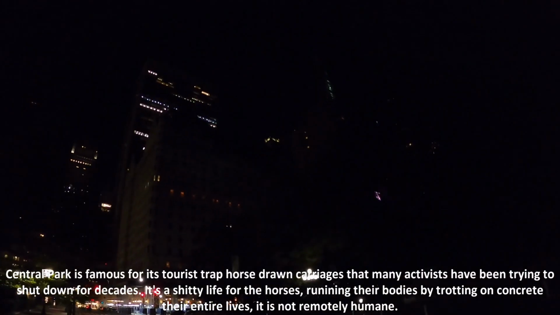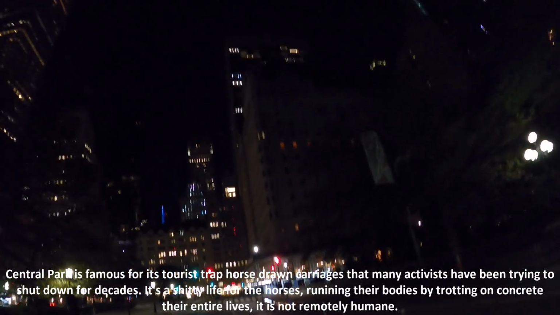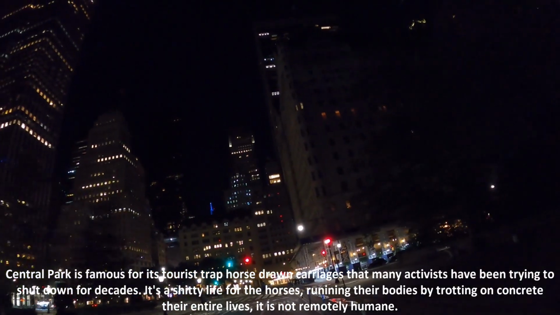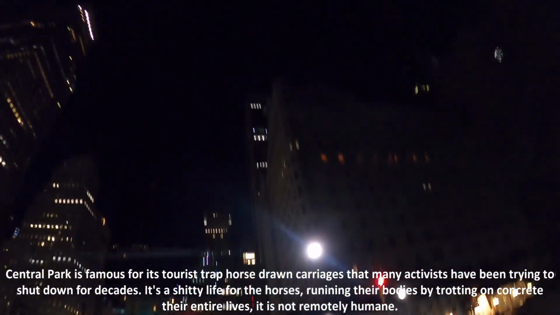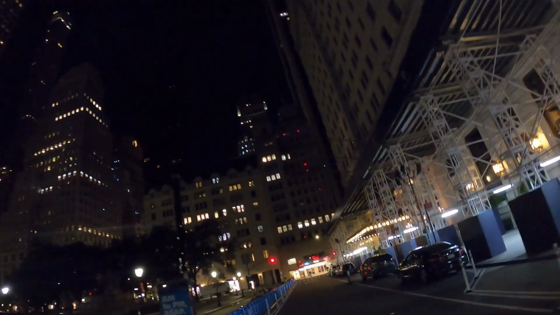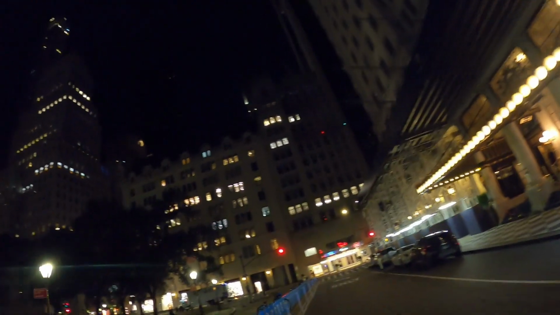You can smell the horse shit still, even though all the horses have gone to bed. And this used to be a big apartment building, and it's a hotel now, I think. Got converted into a hotel. So now I'm gonna just go down Fifth Avenue here.